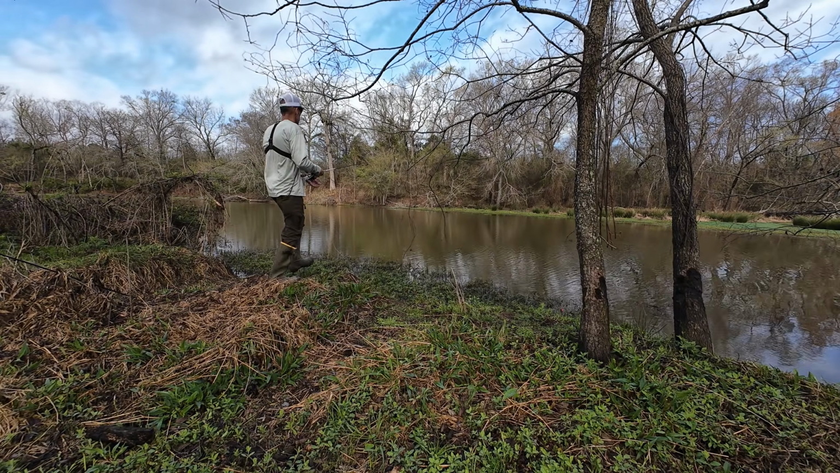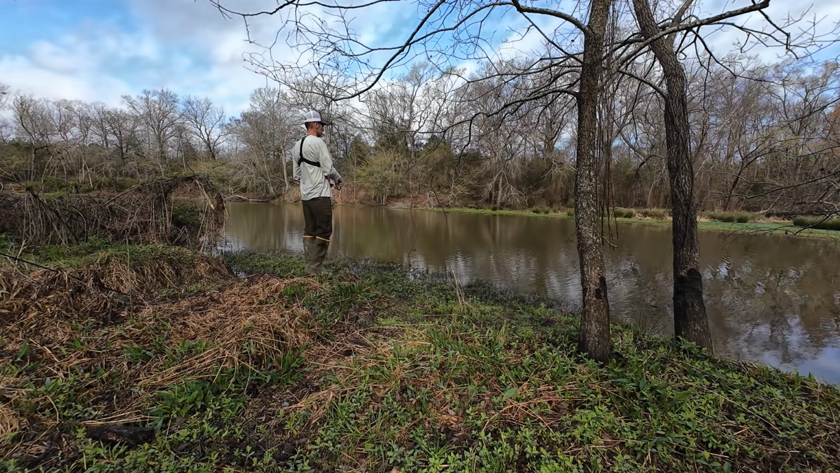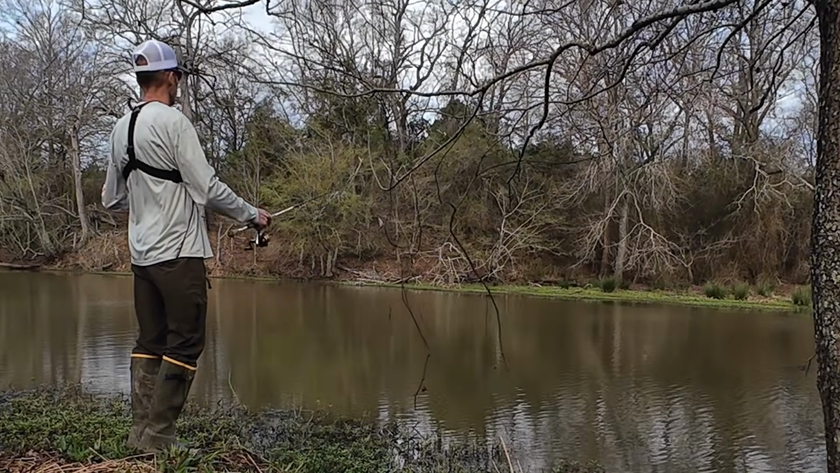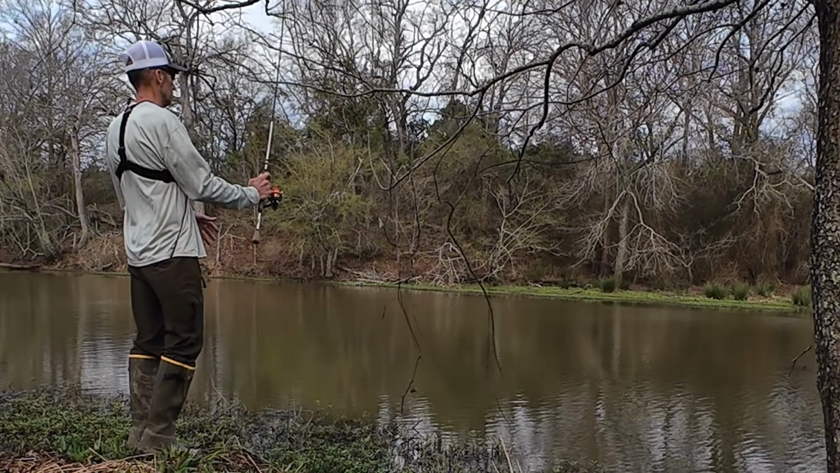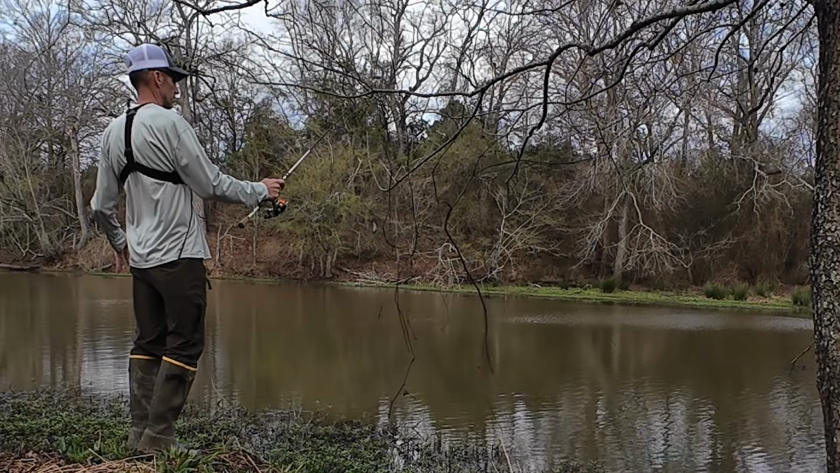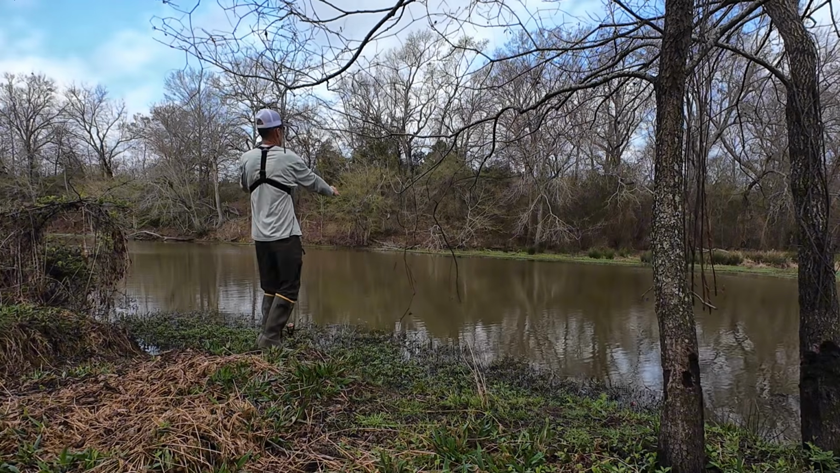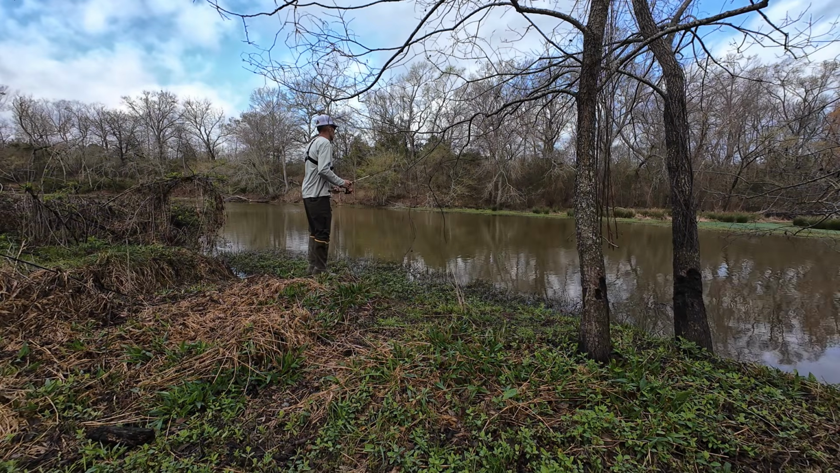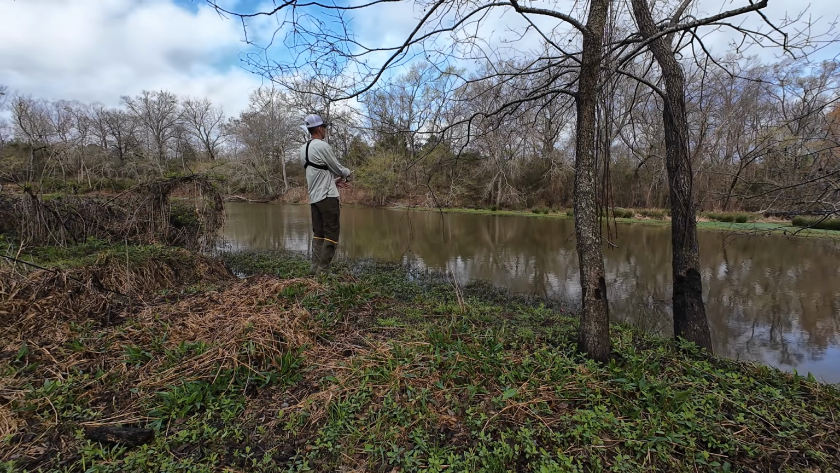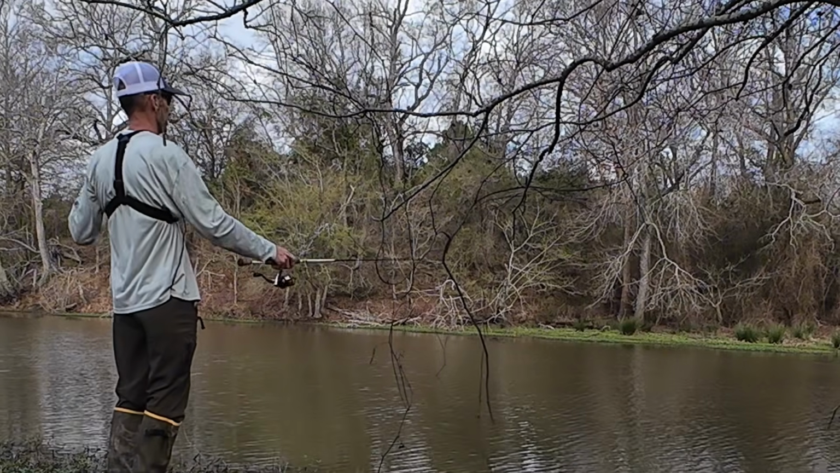Couple stumps out there. Bound to be a crappie around this stump. Didn't even get to move it. And I was hung up. Huh. That's crazy. Yeah, I got it. That is a hanging up place right over there.